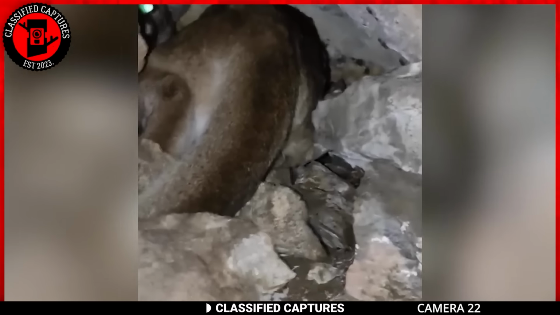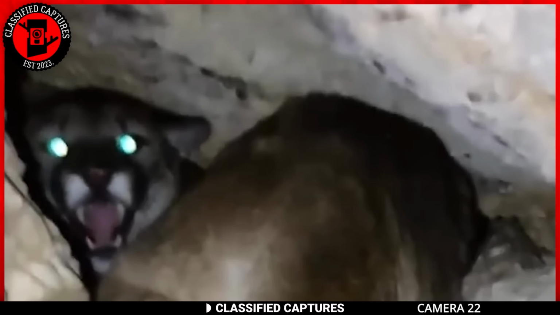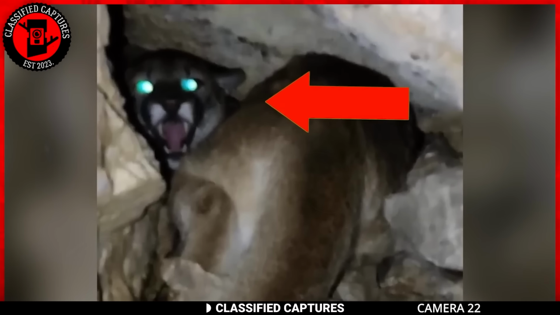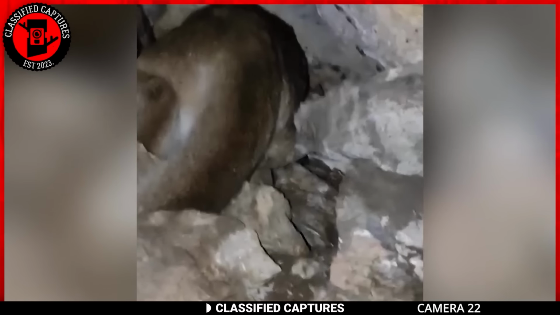Entering a cave and stumbling upon a pride of lions is not an everyday occurrence. It sounds like a scene straight out of a wildlife documentary. The image of these majestic creatures huddled up in a small cave opening is quite surreal. It certainly is a once-in-a-lifetime occurrence, and the one filming is very fortunate that the lions didn't see him as a threat.